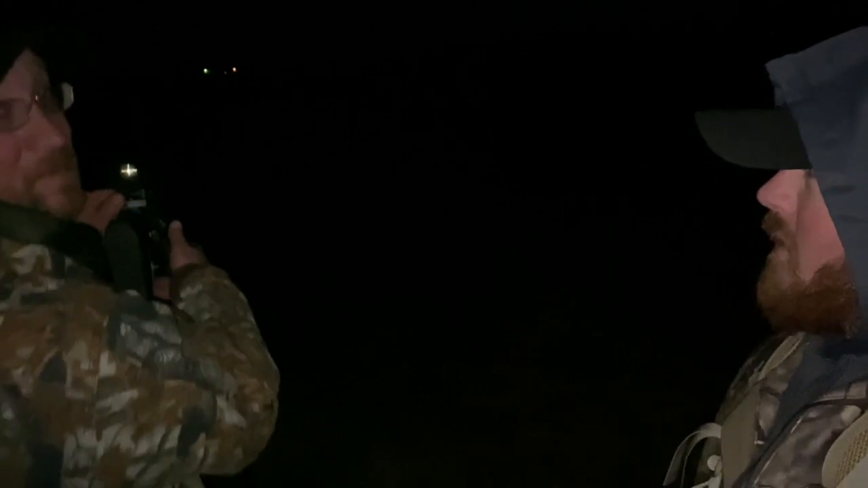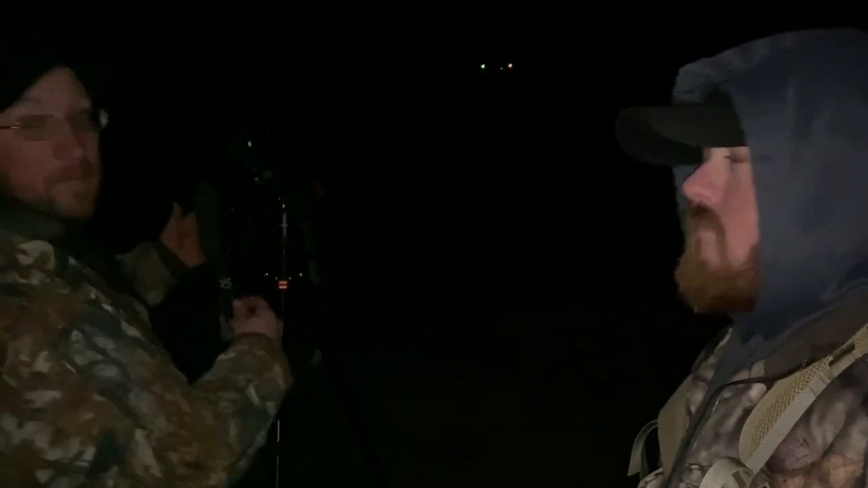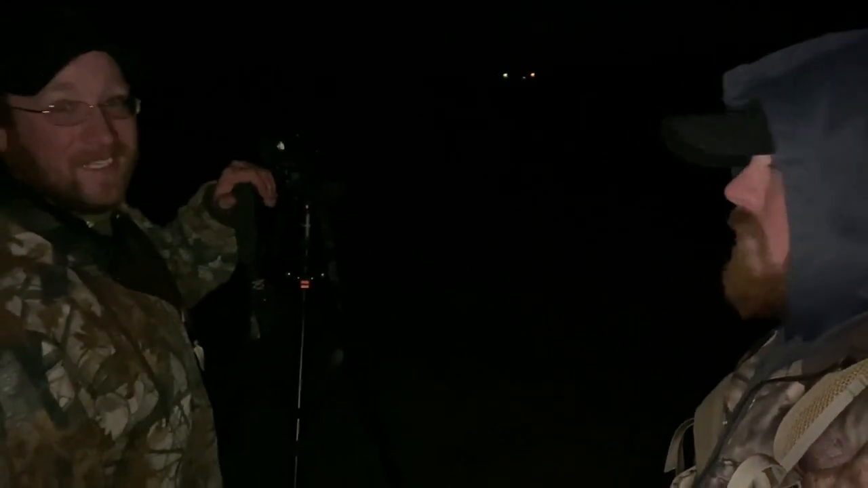Dude, this is awesome. Second coyote I've ever shot, and it's a double. Oh yeah, maybe a triple. This is going to be an awesome night. And we got a late start. Then, you guys, I made a mess up. We went and seen the guns were sighted in. Forgot my ARCA plate, left it in the other vehicle. Had to go back, get it.